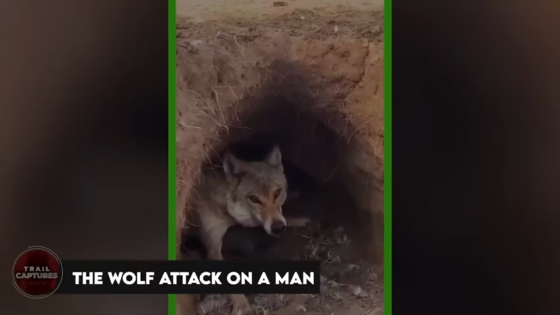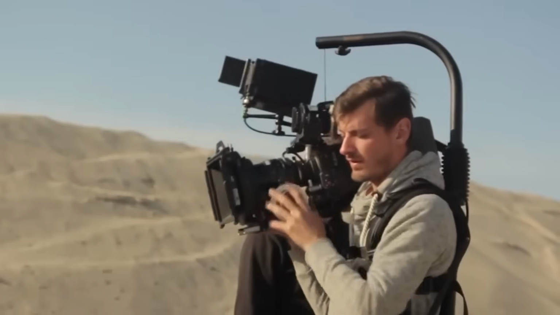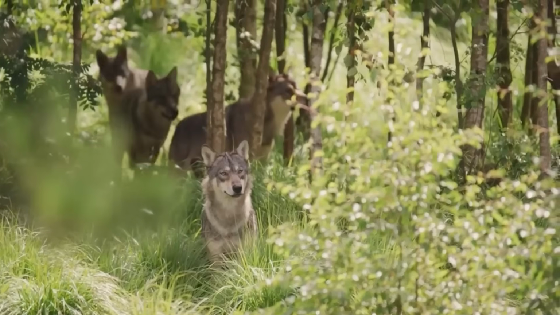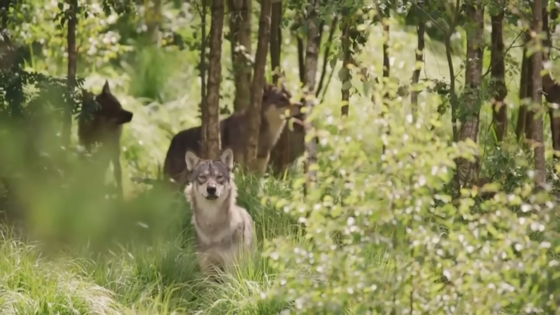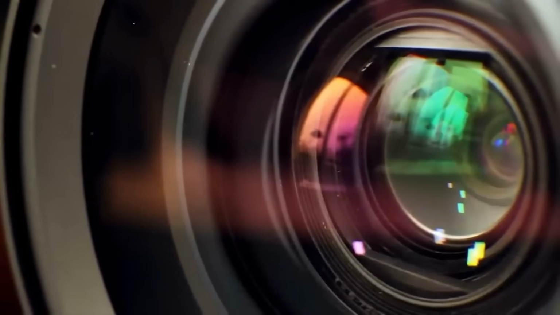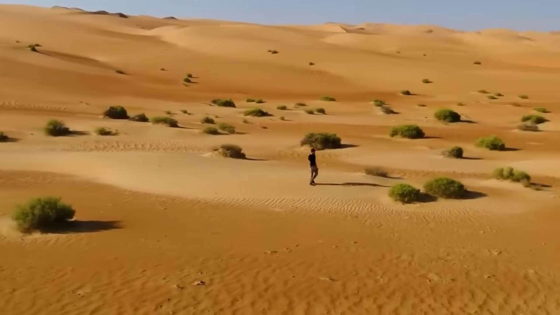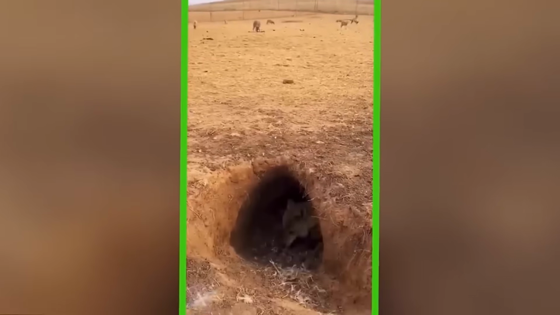The wolf attack on a man. Once upon a time, there was a cameraman on an investigative adventure deep in the wild. He was on a mission to capture the elusive and mysterious wolves on film. With his camera ready and heart pounding with excitement, he ventured into the desert. After hours of patient waiting, he eventually stumbled upon a quiet cave.